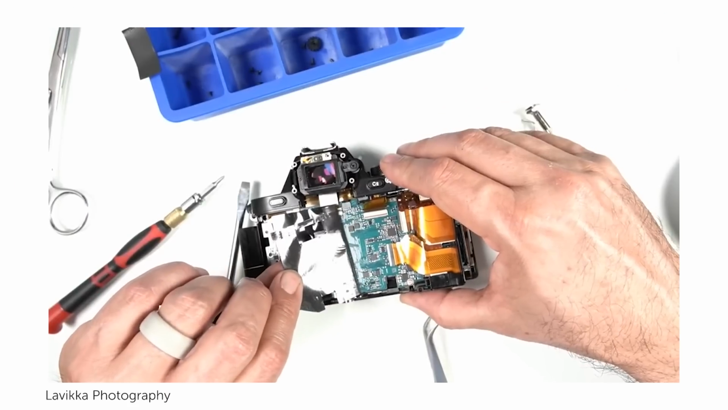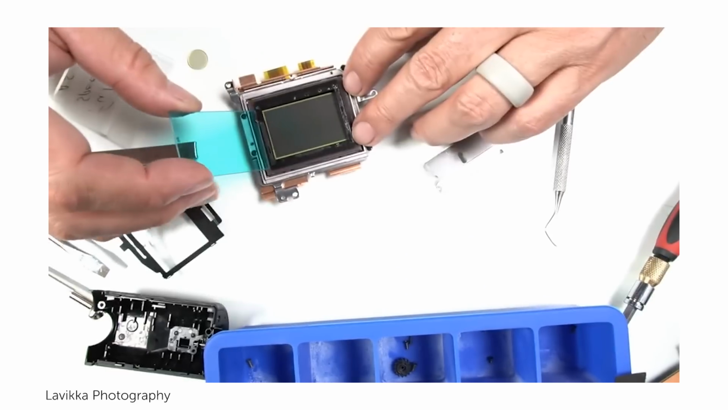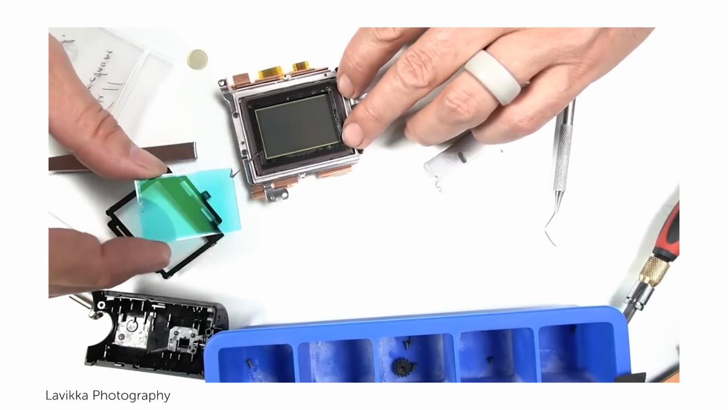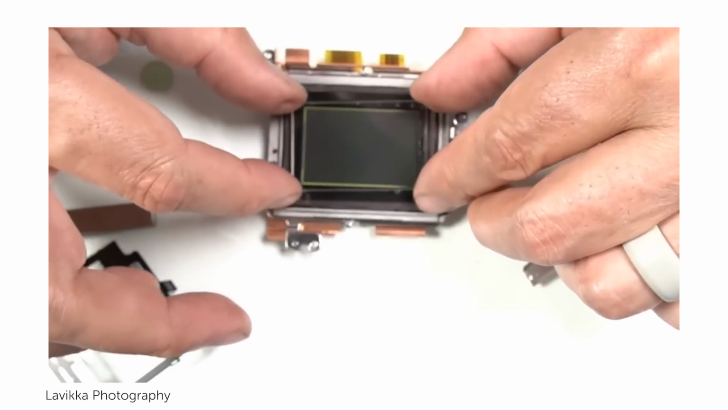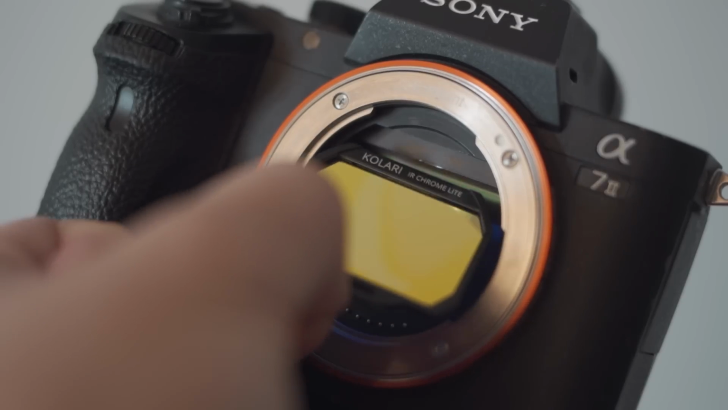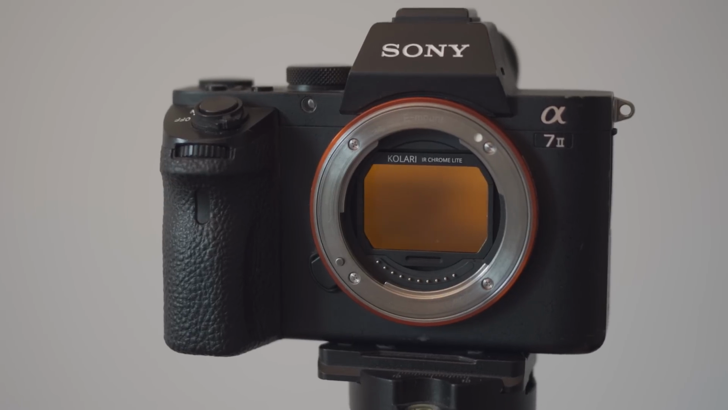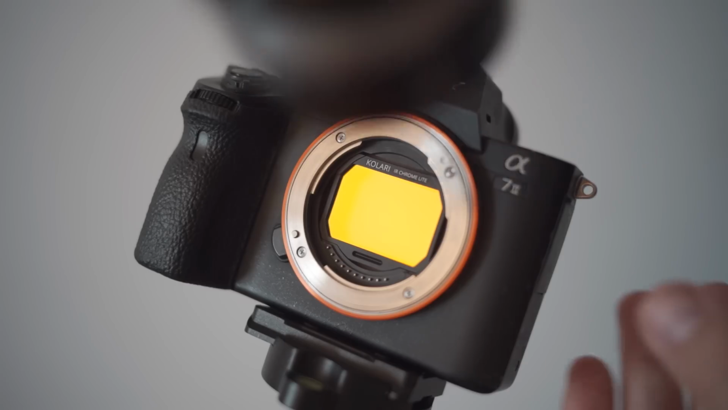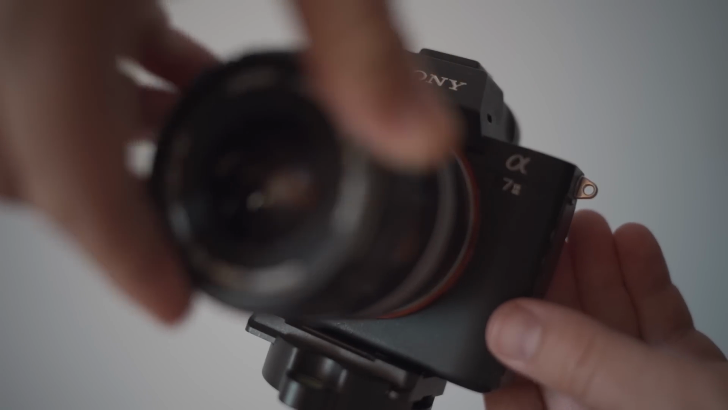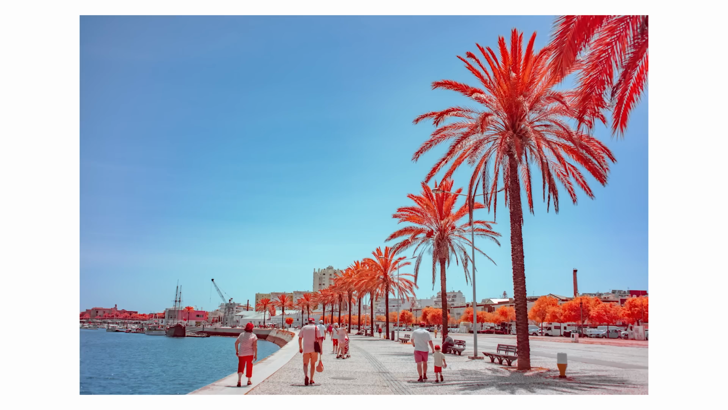I made a first video explaining how my digital camera was modified to full spectrum by Color Revision. If you didn't watch this first episode, there's a link in the description. I then installed the new Hoya Chrome clip-in filter in front of my sensor. With this filter, vegetation will reflect infrared light and appear red.